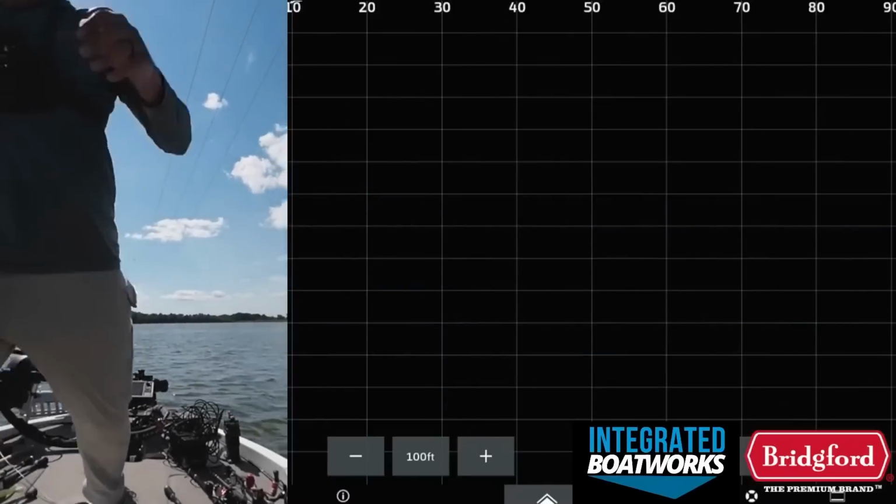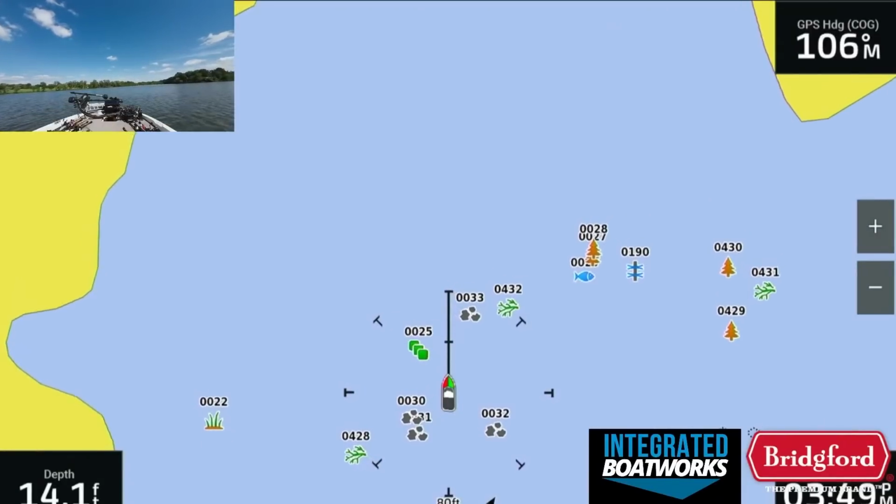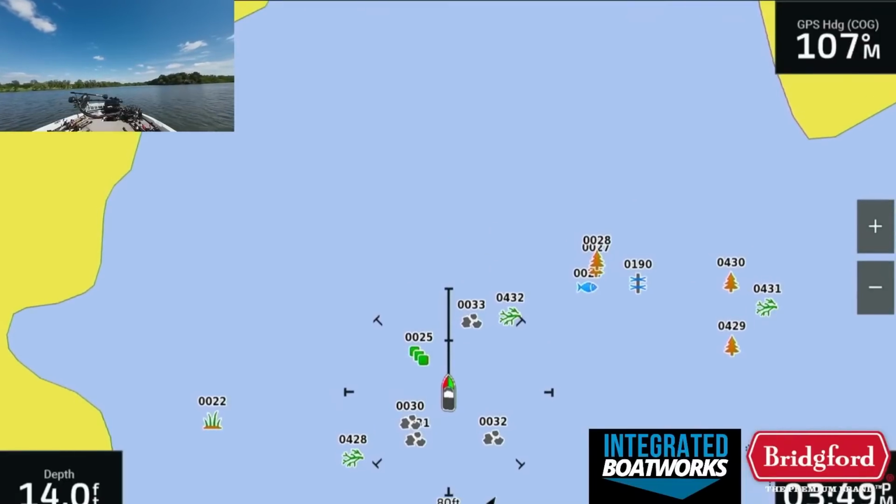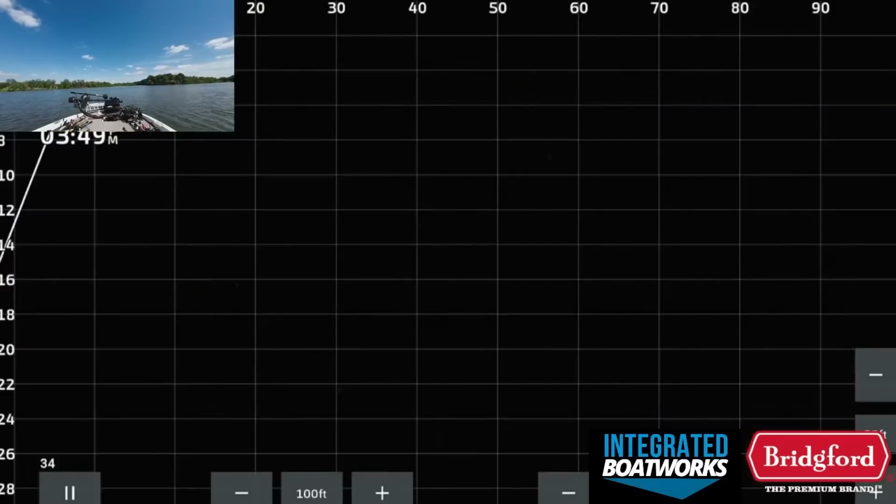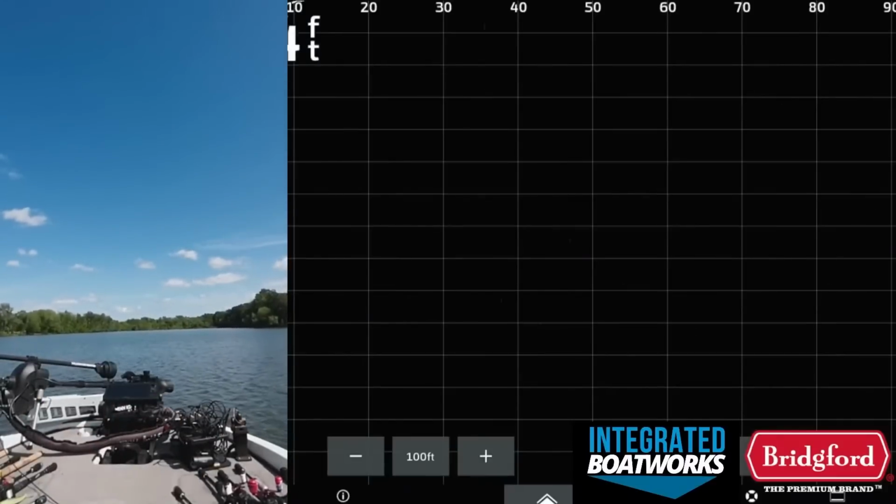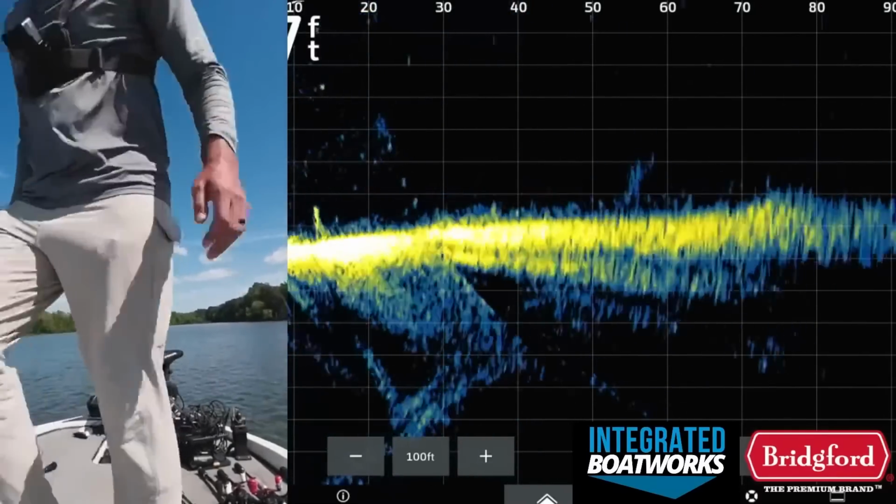Okay guys, so we moved over here to another spot. I forgot to record this part, but basically we moved to another spot where we got 1, 2, 3, 4, 5, 6, 7 brush piles we have marked. So that's a pretty good deal. I'm gonna switch over here to the Livescope view like that. I somehow didn't record that, but that's okay. Okay, let's make sure this is recording.